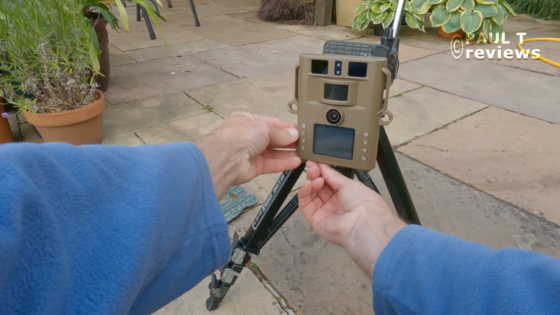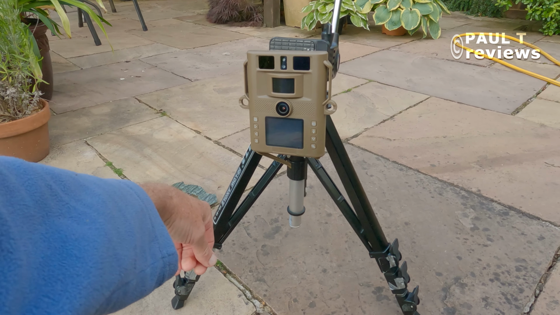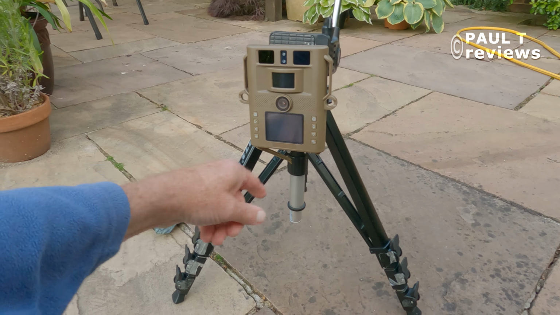And that's where the no glow comes in, because if you are wanting to use this for security, it's much less likely to be seen by a human, as there is no red glow at all. As I use the camera mostly in the garden on a tripod, I don't bother with the mask.